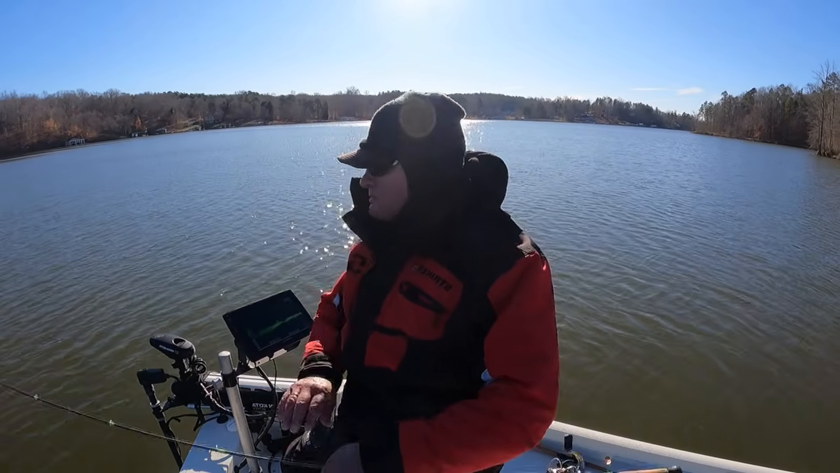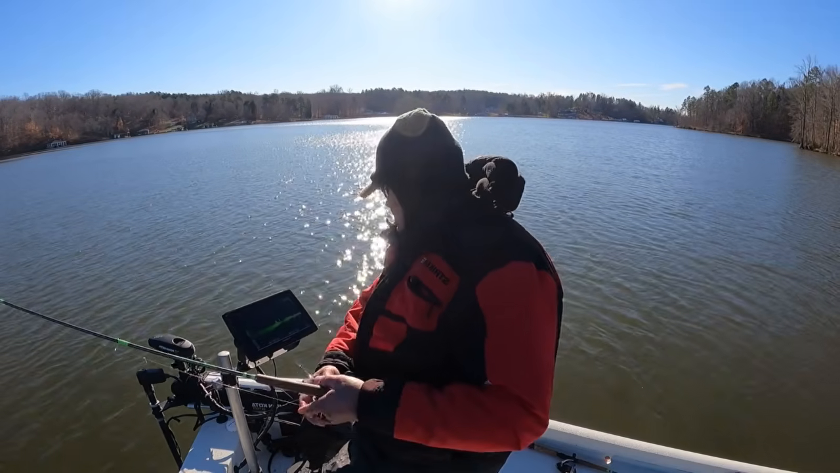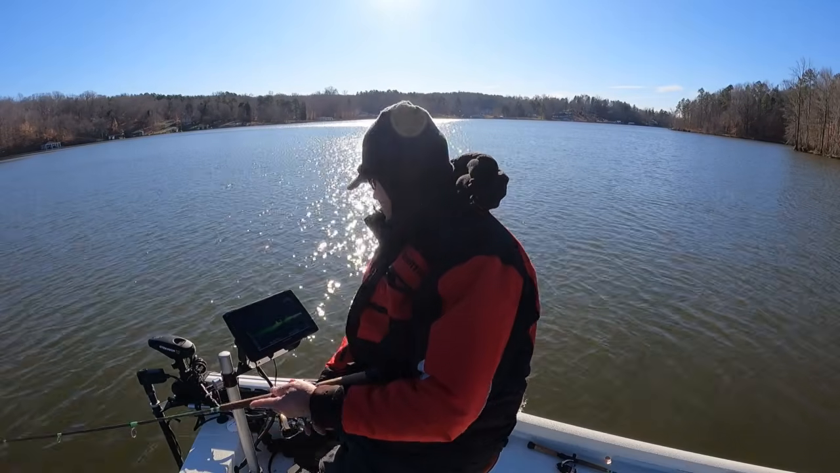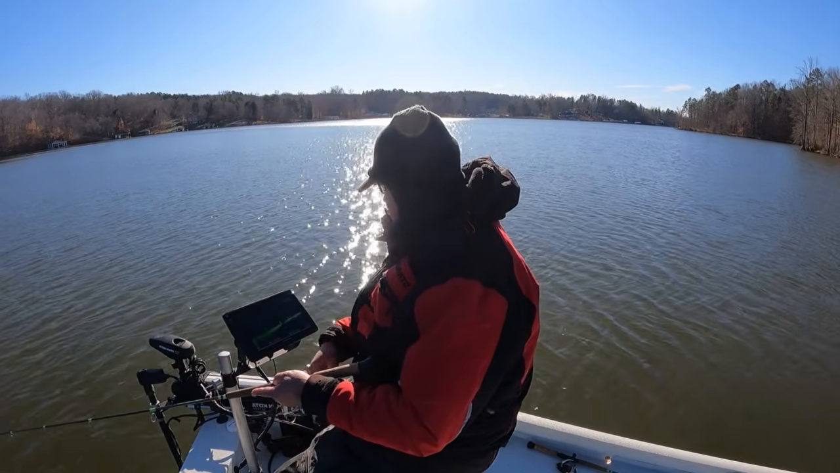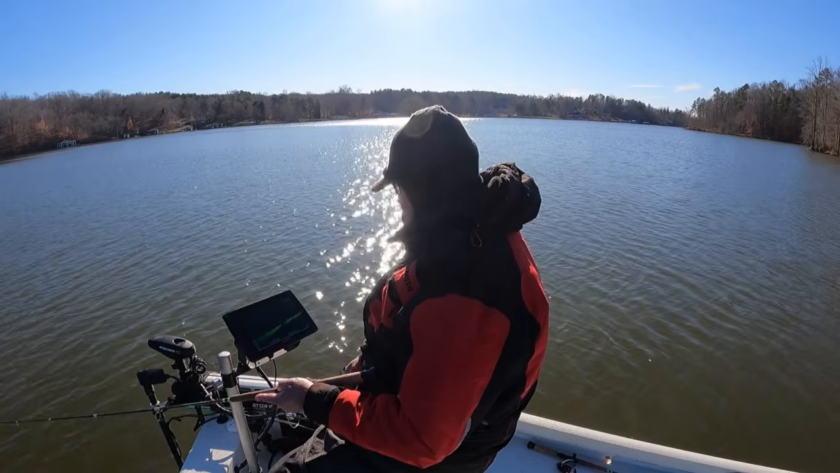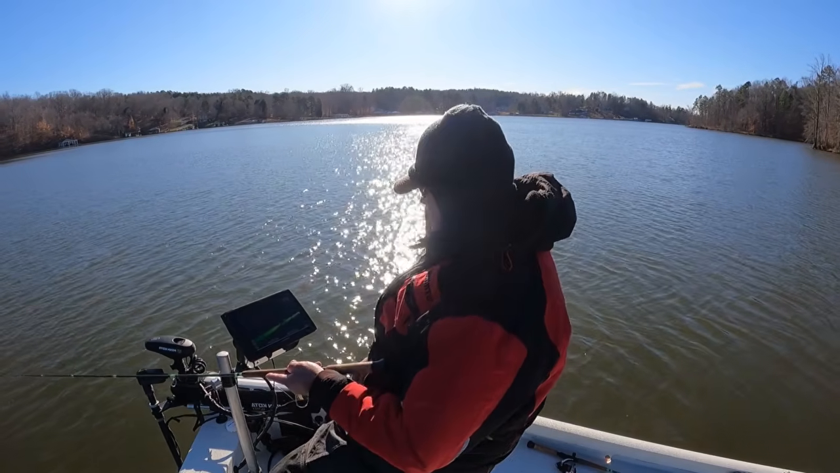Good crappie. Now, unfortunately, the wind's blowing the boat in one direction and the fish are back in another direction. That's okay. That ain't gonna stop us from fishing.